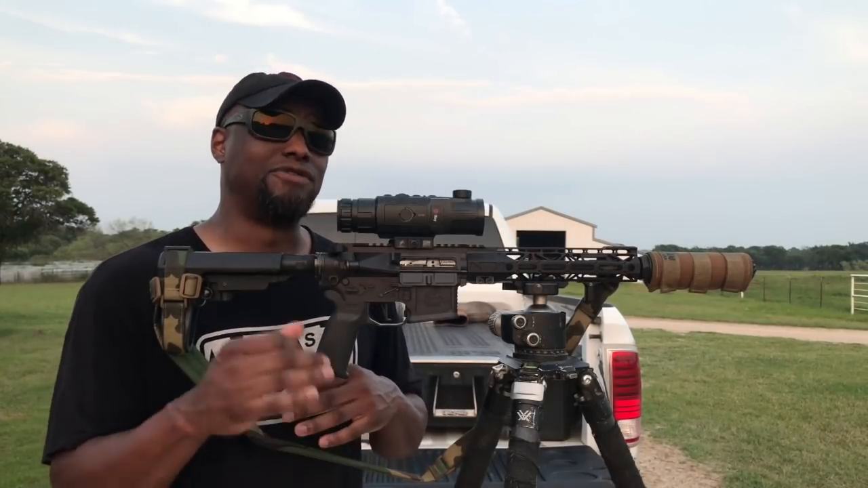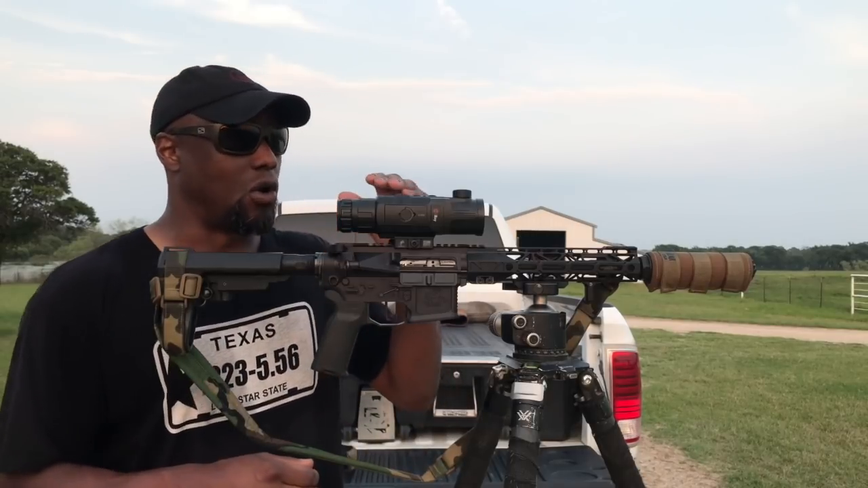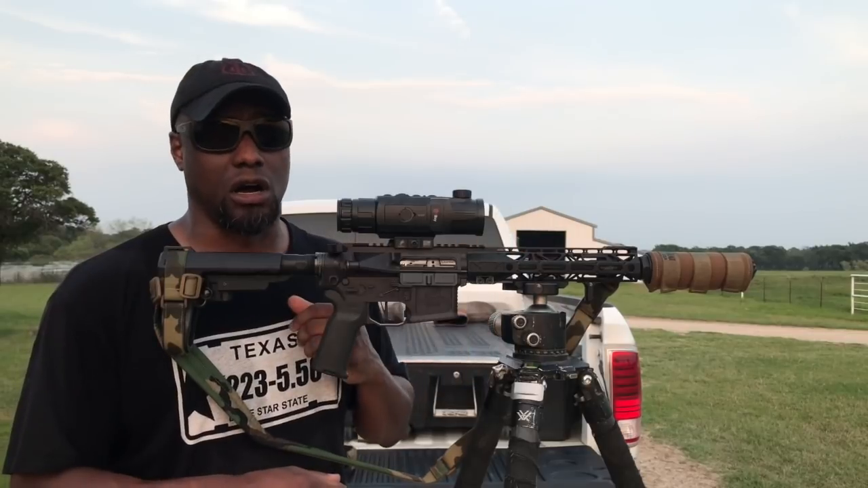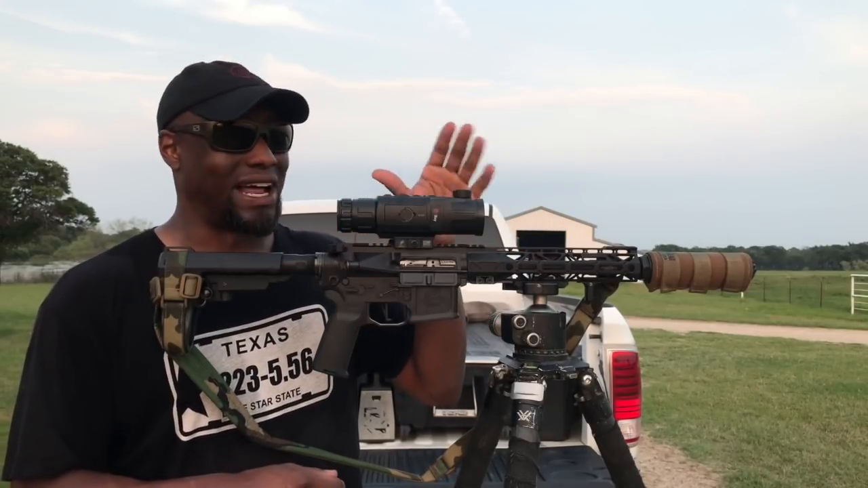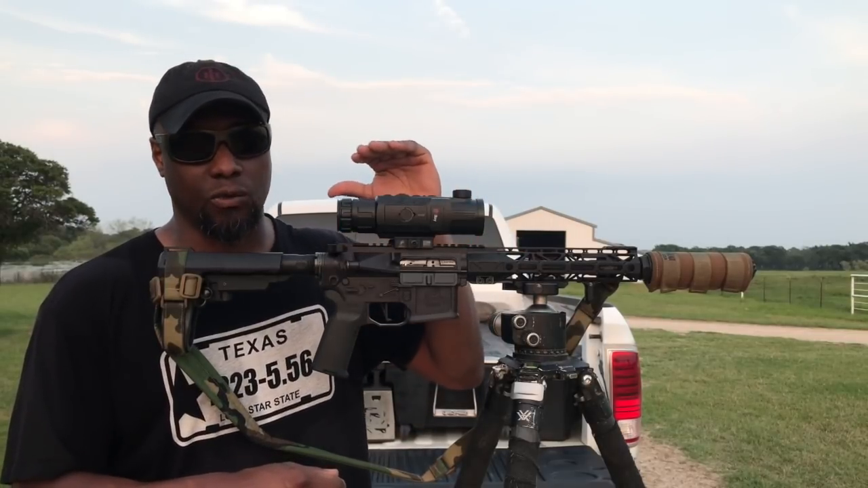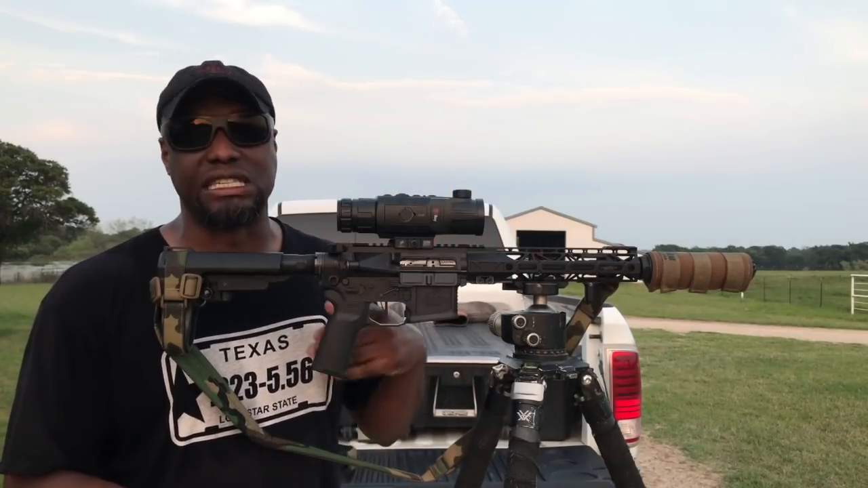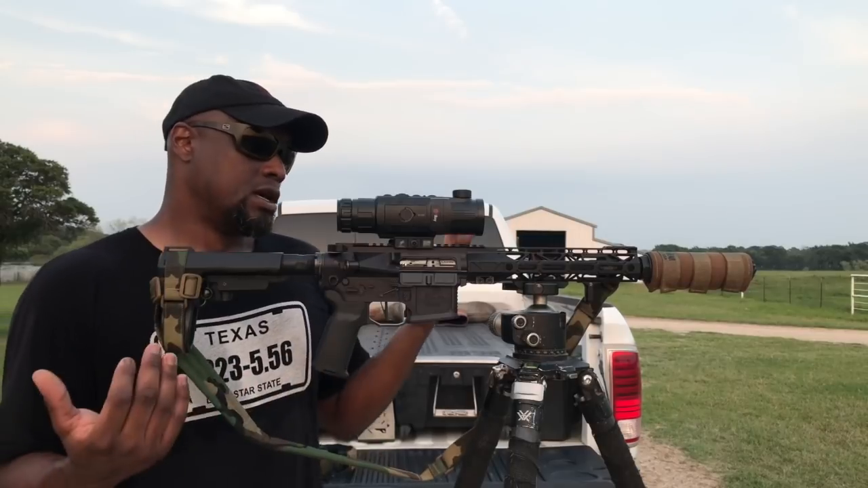I've done a story before on IG where I did a 50-yard zero on a 308 and we went out to 300 yards with a slight holdover. And when I say slight, I was holding the reticle right above the plate and I was making contact on that steel consistently. I love this setup.